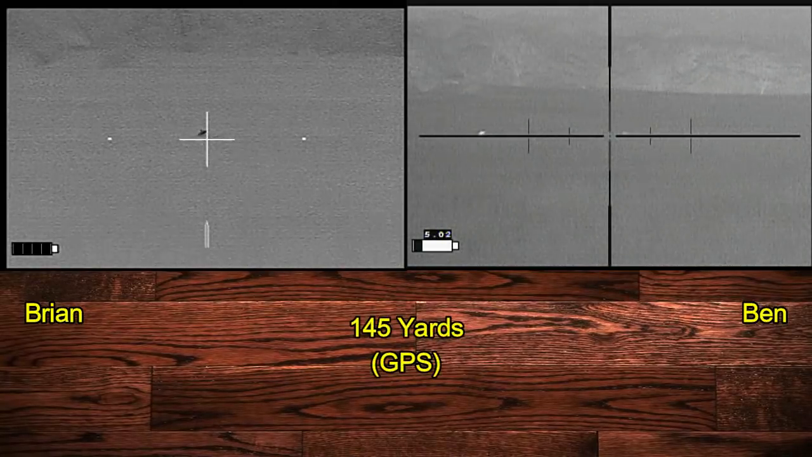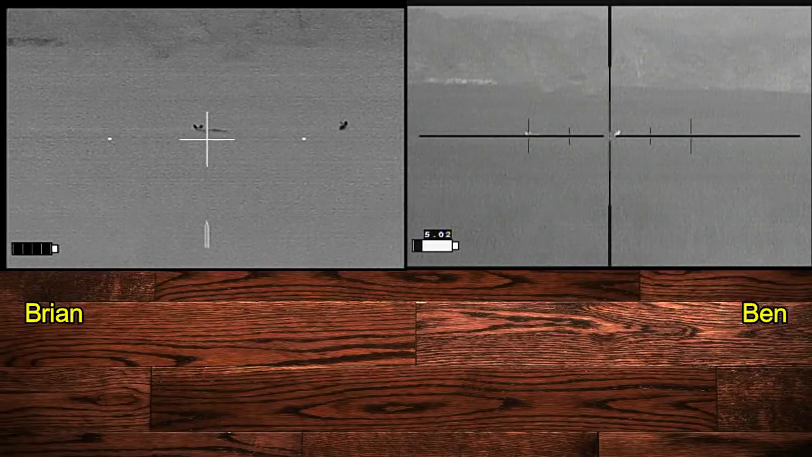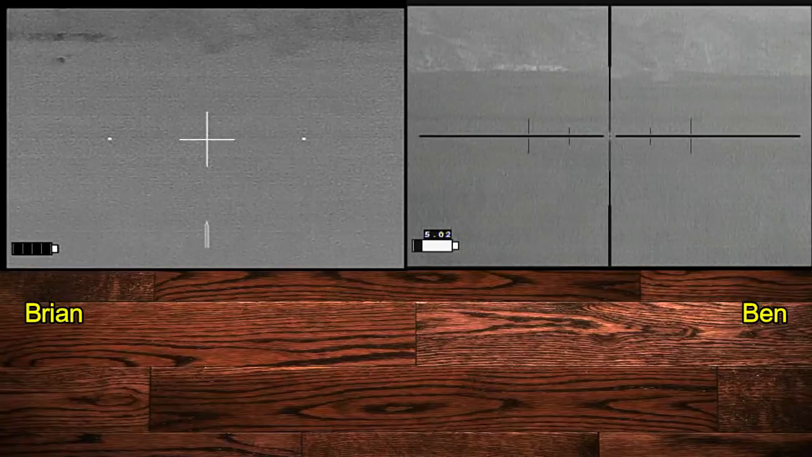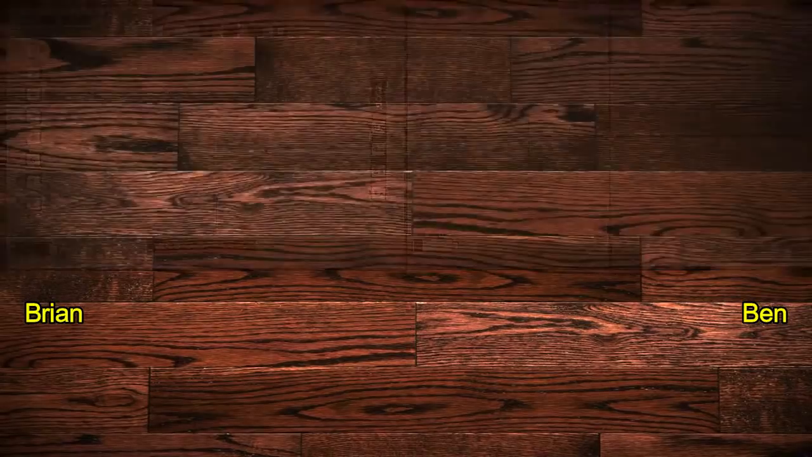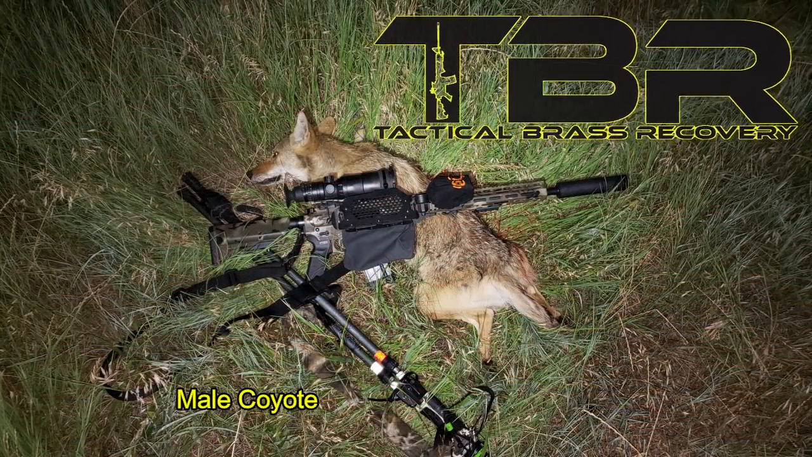Yep. And this is the last of us getting them to stop. 2, 1. My coyote goes down. Mine's running left. And we're saving Ben's for another hunt.